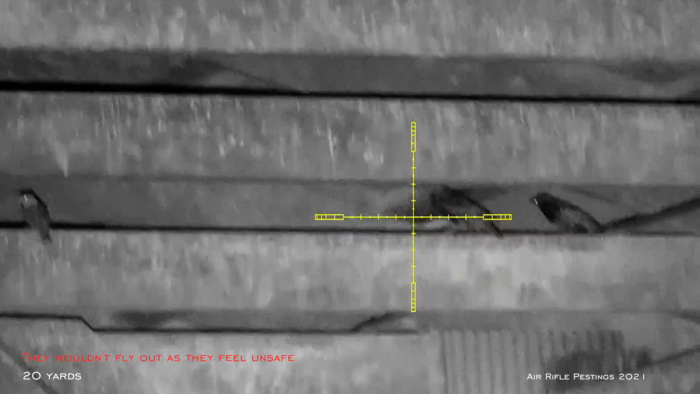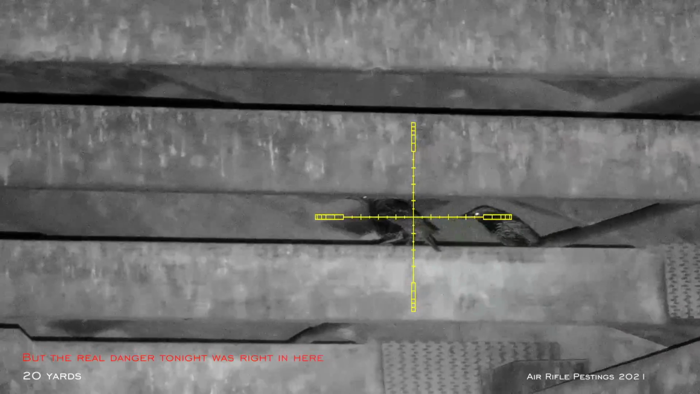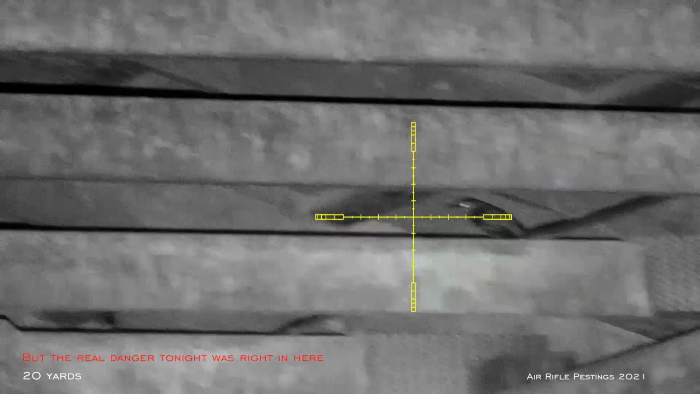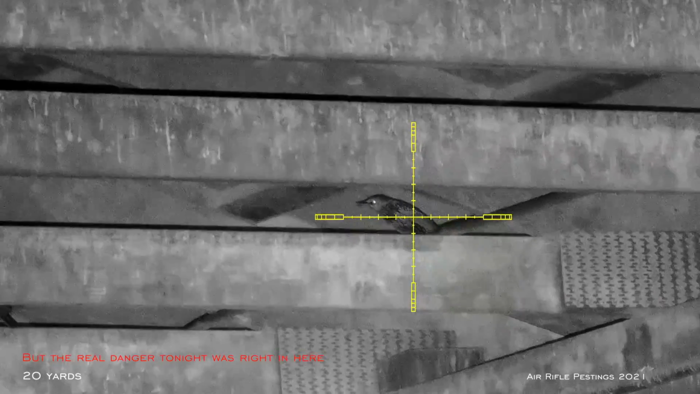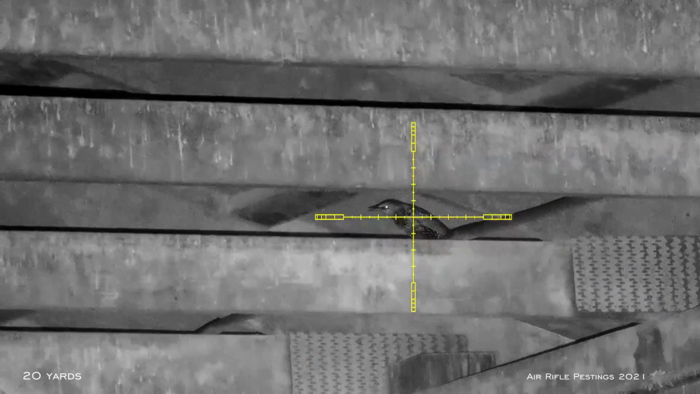So there are a couple here over at 20 yards. That was the longest shot I had to do for this night. They were reluctant to fly outside because it was dark already, but they had no idea what's lurking inside this barn. And this is starling number 5.